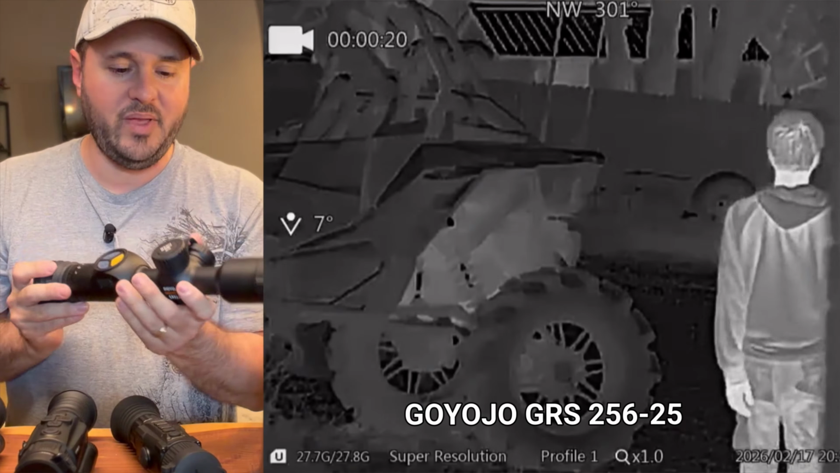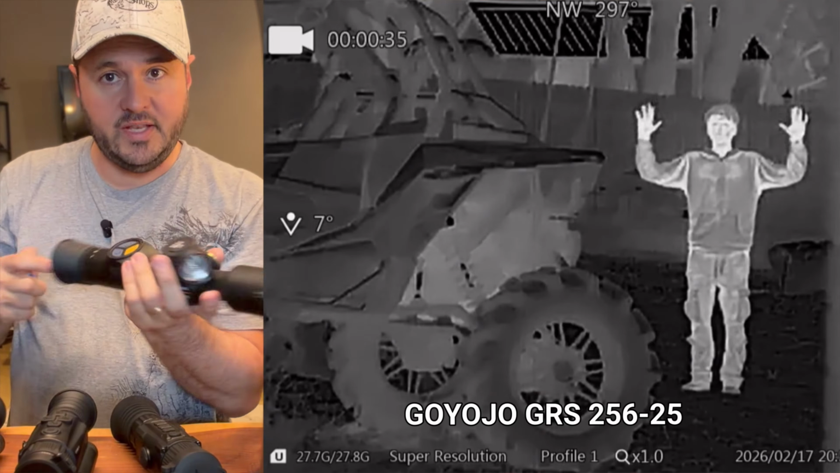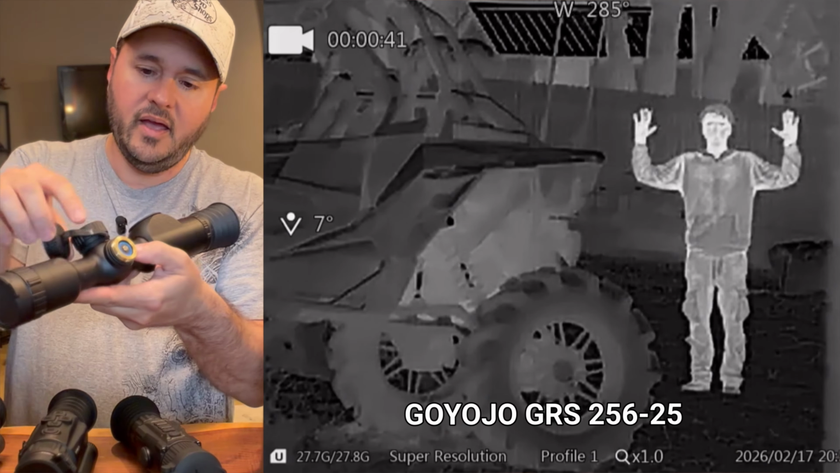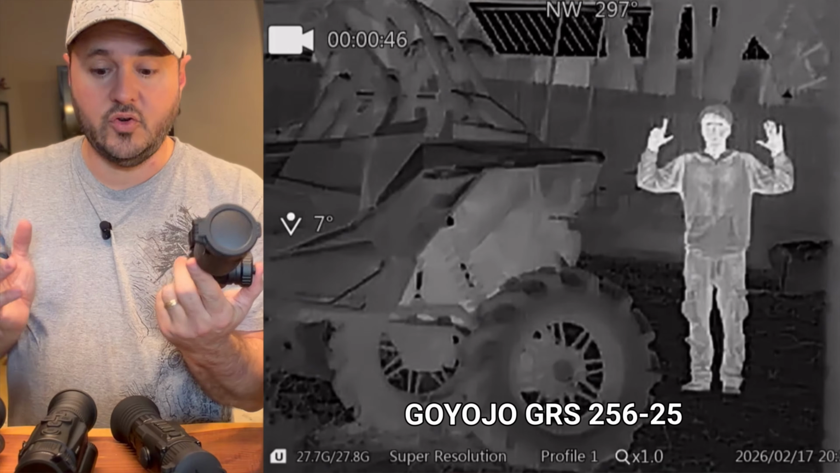Some of the other features that I like, I like the zoom. I like the menu button here. It's got 3 buttons there for recording, palette change, and power on and off. It has a built-in battery, which is a cool feature, but it has a little backup battery. You just stick it here in the side, and you put that on there, and that's a cool feature.